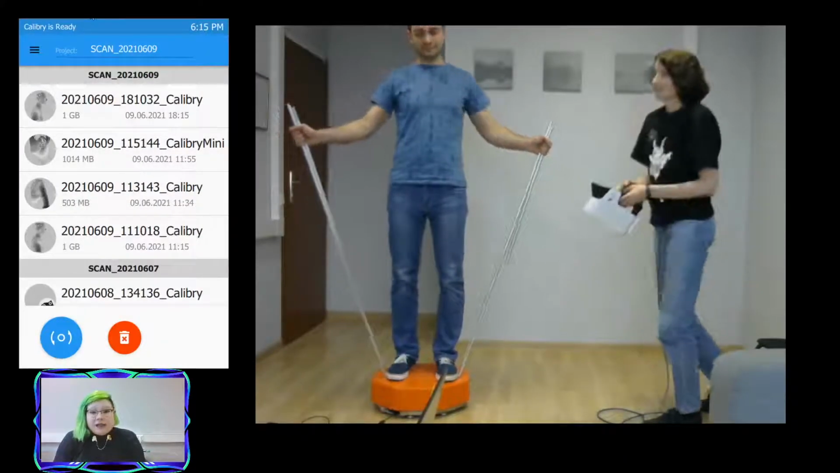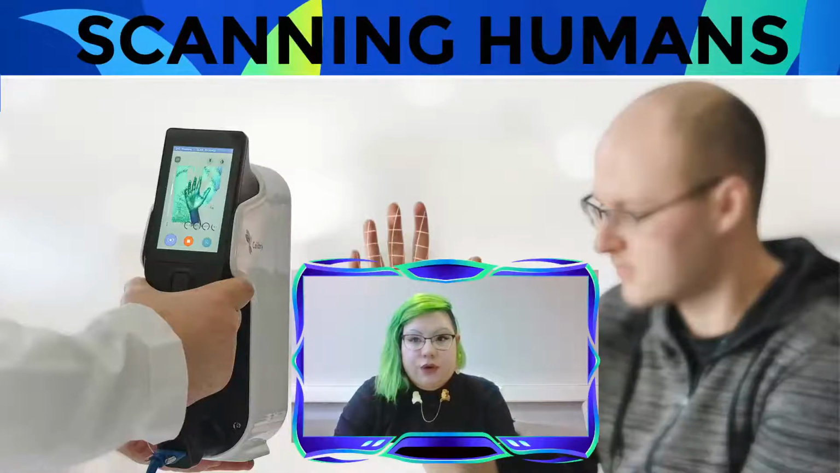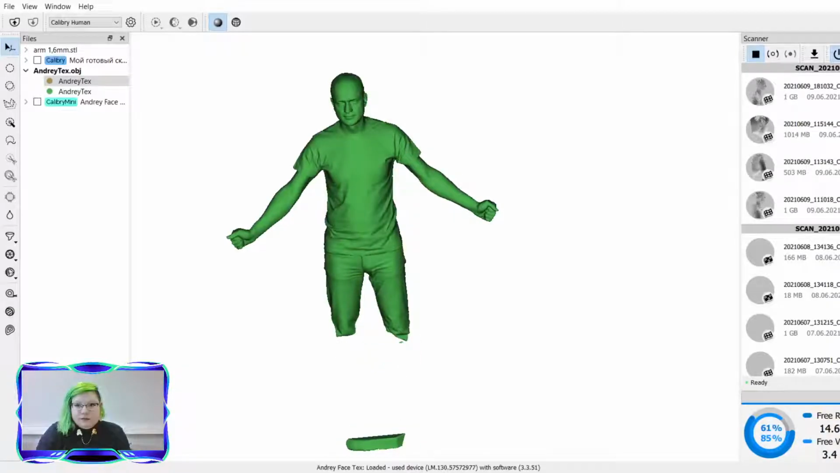Okay, and here we have finished our scan. Let me switch us over to Calibri Nest, and we can open up that point cloud and see what it looks like. Let me open up the scan that we just made.